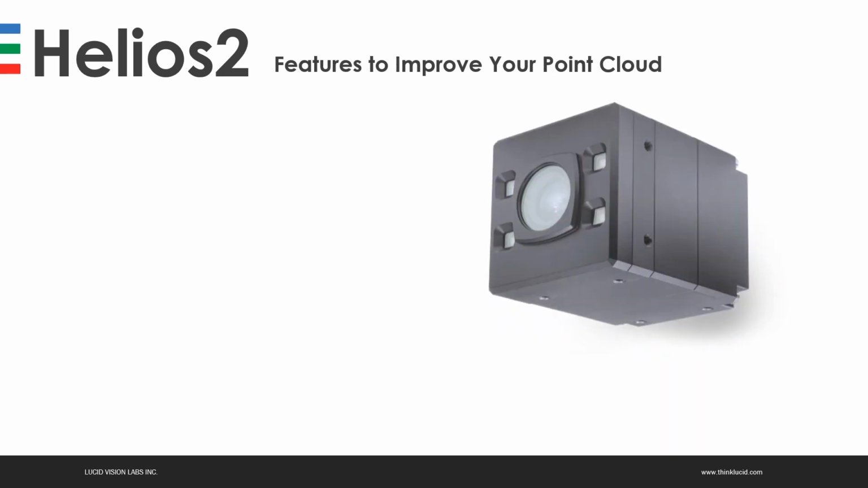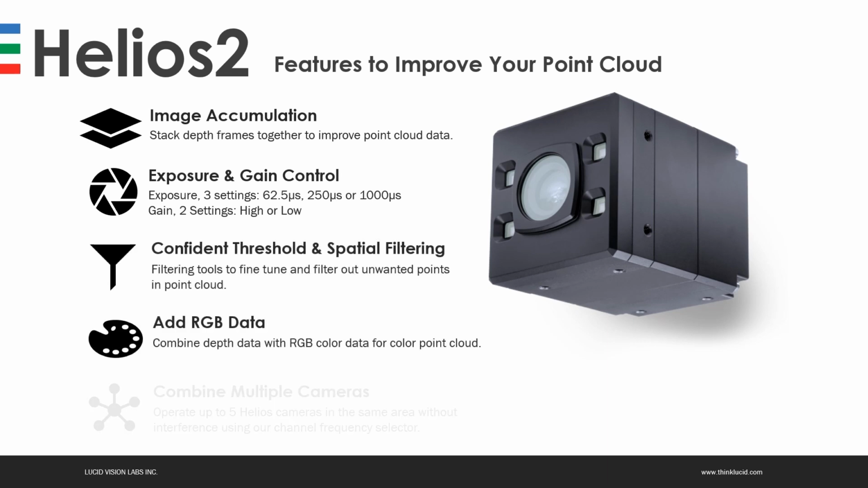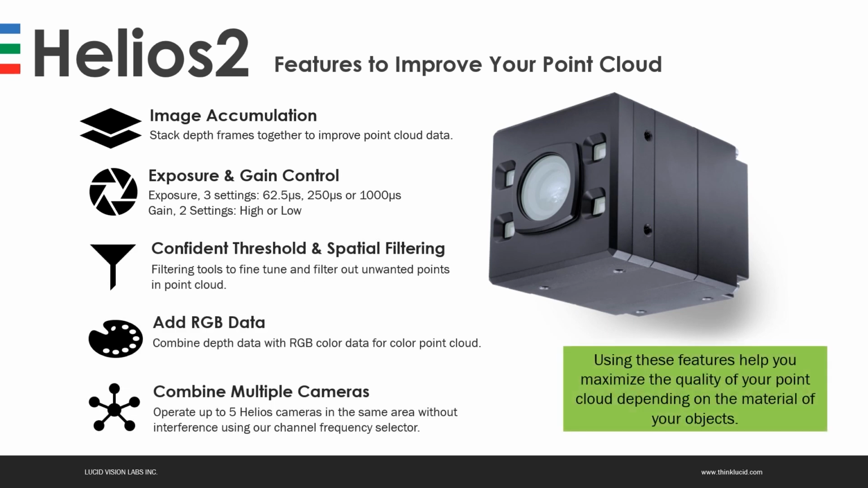Leveraging our experience that we gained with the Helios first generation products, we revised the ISP that we use for processing the point clouds. We still use the same IMX556 DepthSense sensor as with the first generation, but the ISP has been refined and provides some key features that help increase the quality of the data.